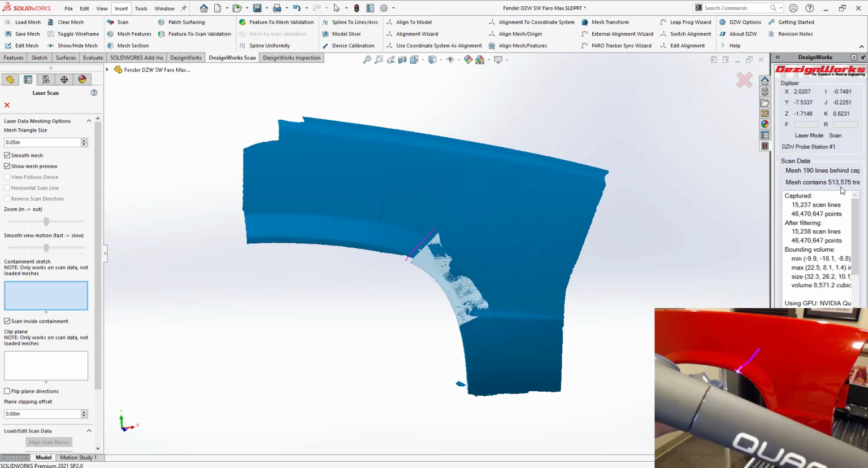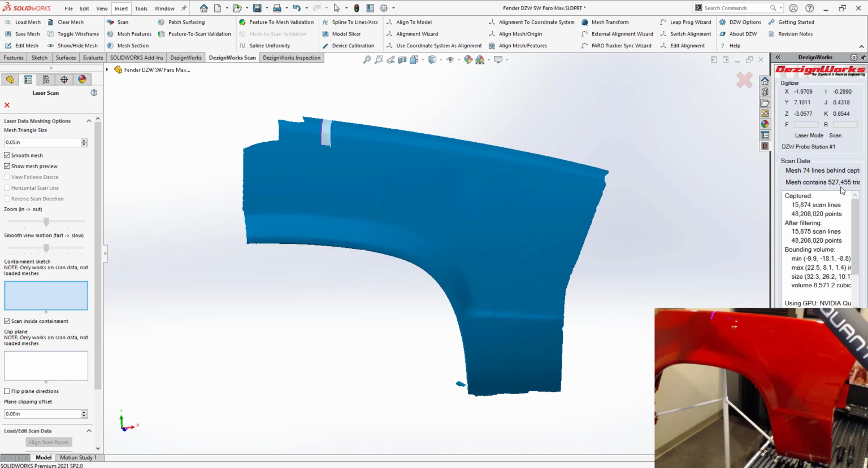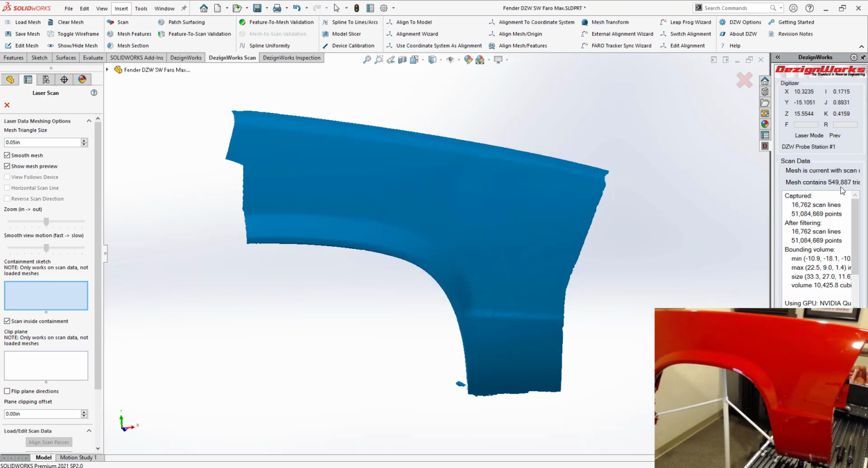Notice the speed this thing collects data. We'll go up here and just finish off the top. So when we use our mesh features tool, we'll just paint on and tell it what we want. So you can see that's how fast you can do this part. Let's go into mesh features. And if you want it more clear, DezignWorks can change the triangle size live.